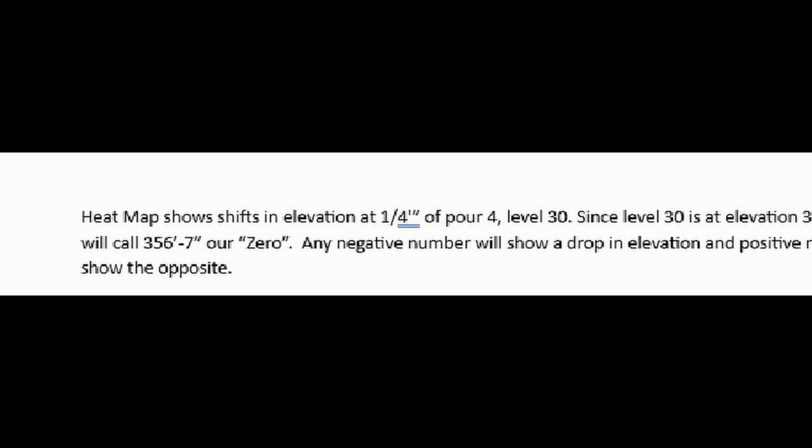A description doesn't need to be long, but it does need to be precise. It should give anyone reading it the tools they need to decipher what the heat map is showing.